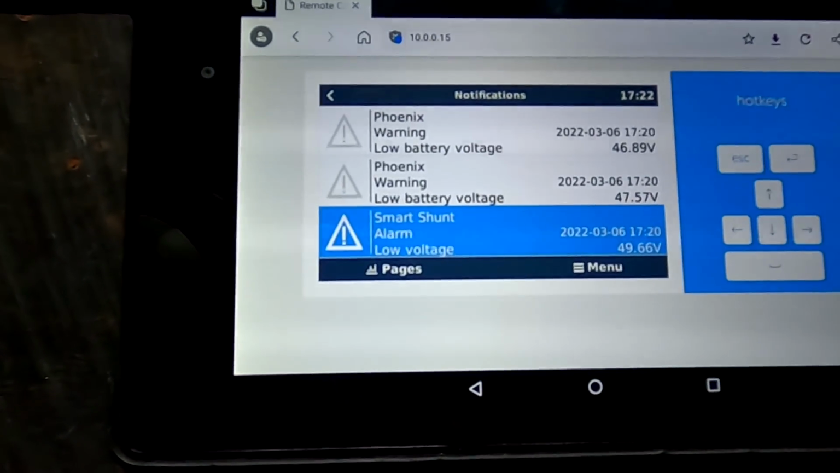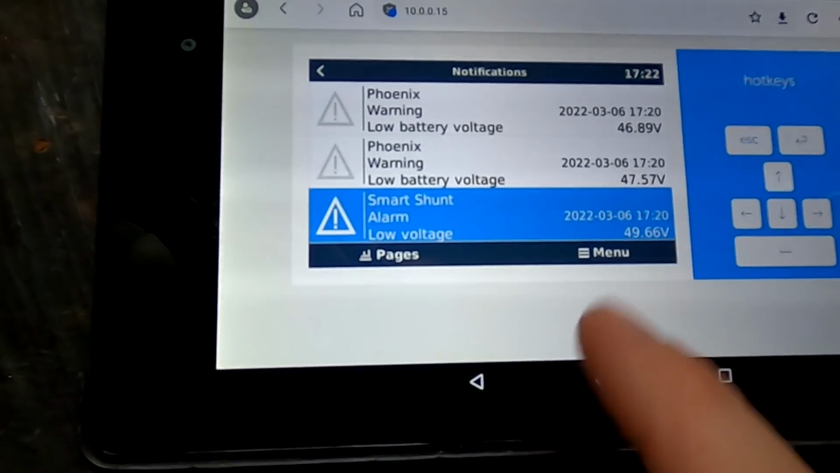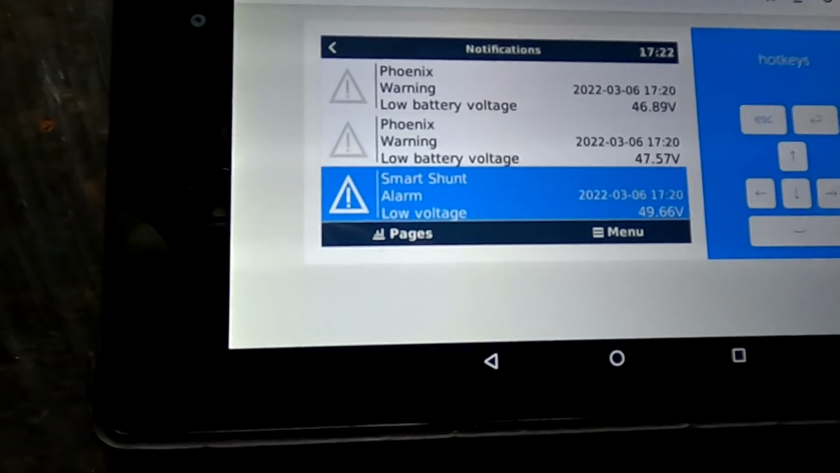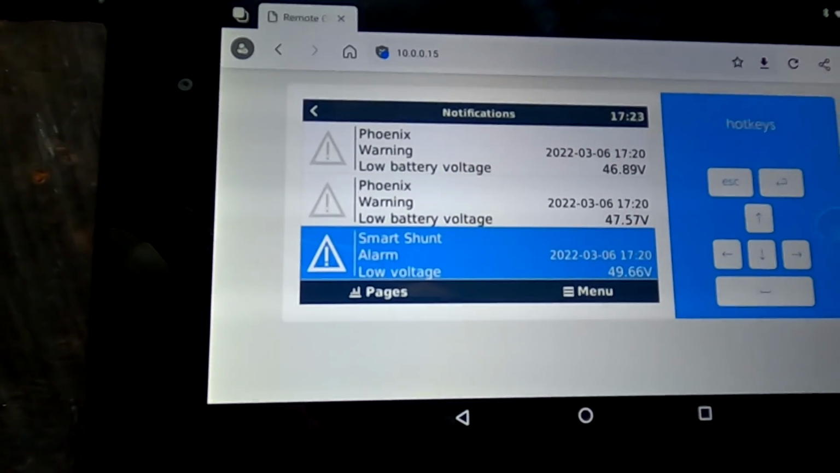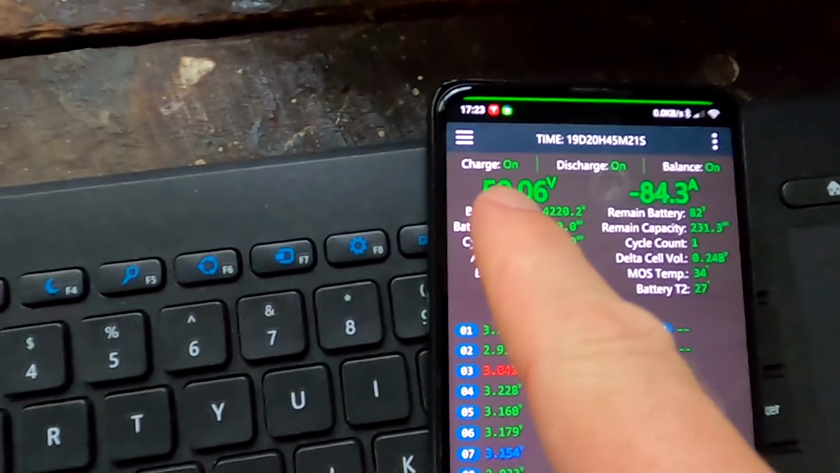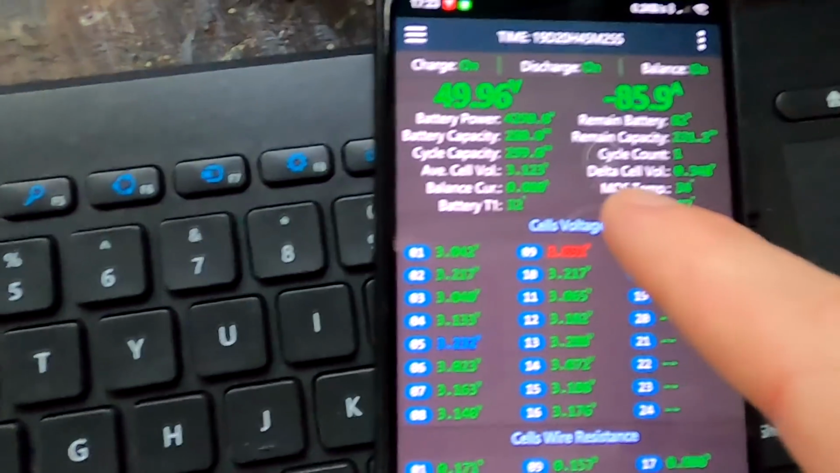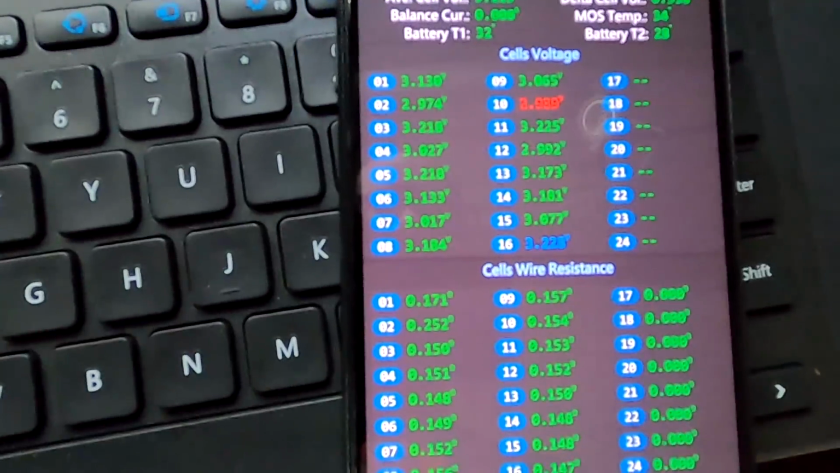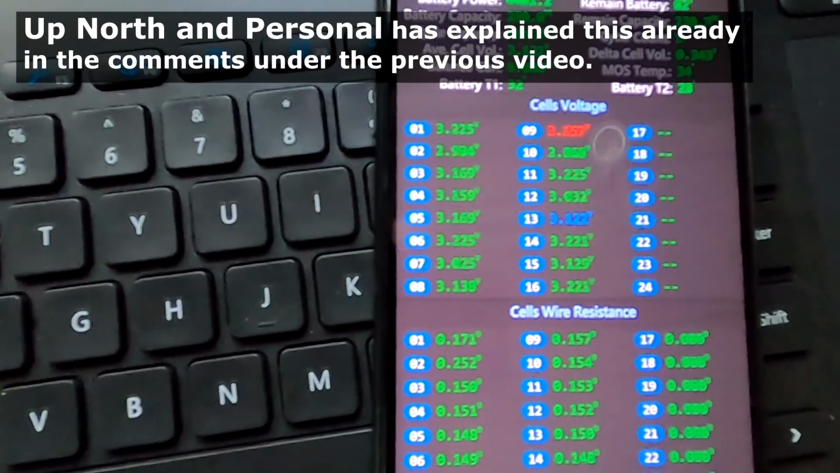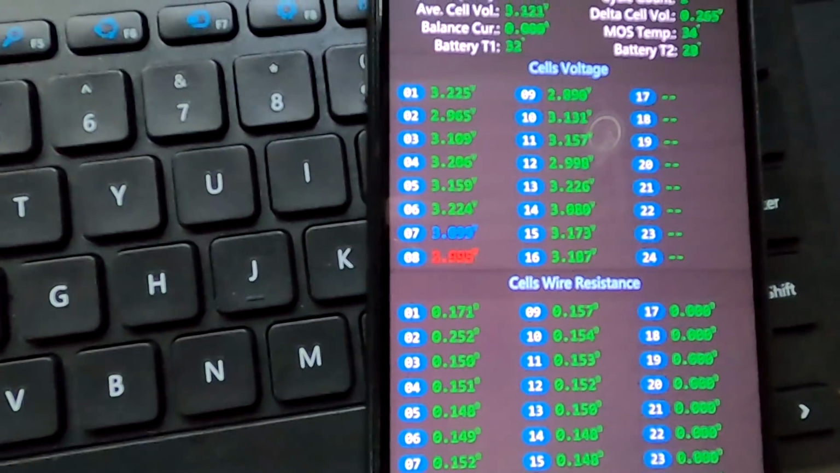Well, Houston, we've got the first problem here. The smart shunt actually claims we have a low voltage warning. We are under 50 volts. That cannot be true. Minus 85 amps and just under 50 volts we have. And we have a delta of 350 millivolts across all cells. What the heck is going on here? We had this before when we tested the JK-BMS, and the voltage readings are jumping all over the place now.